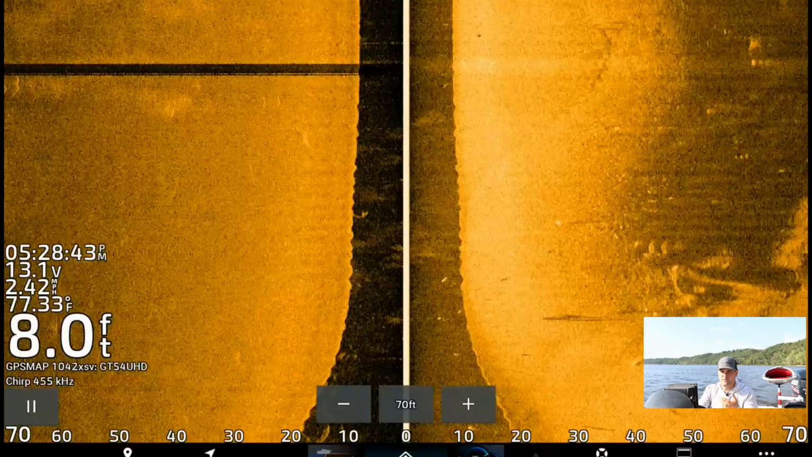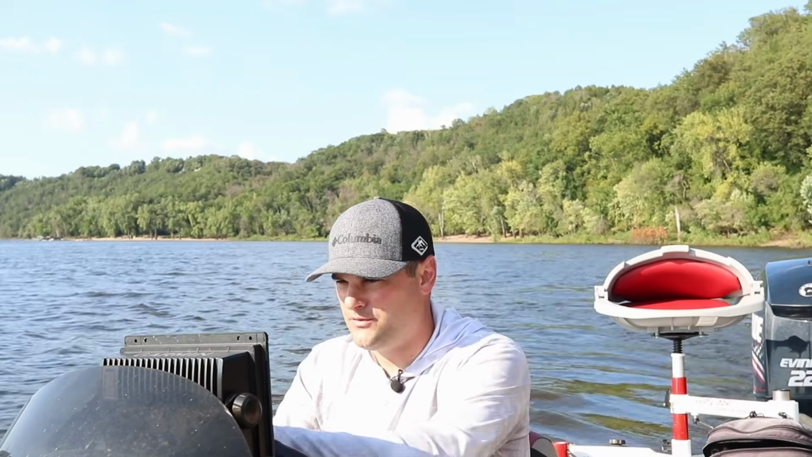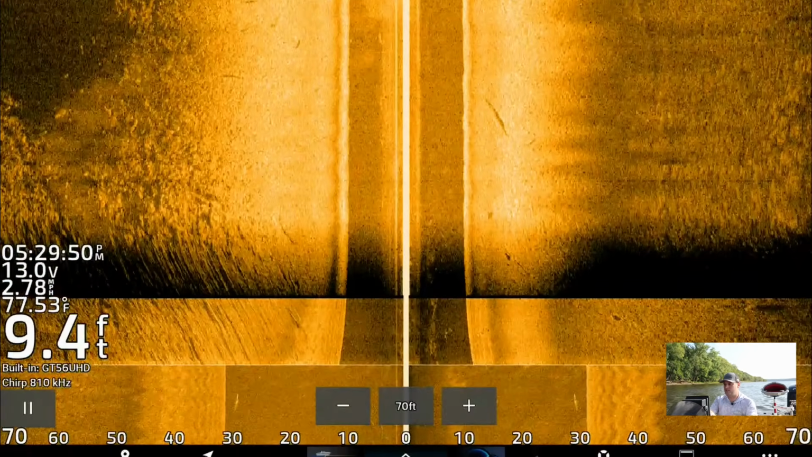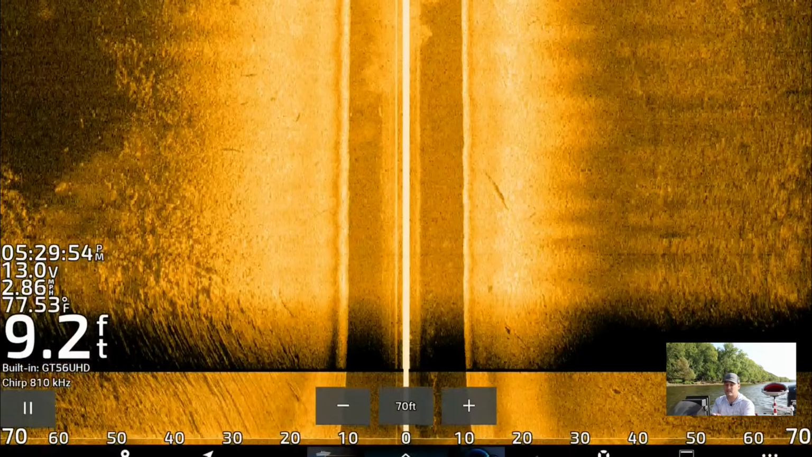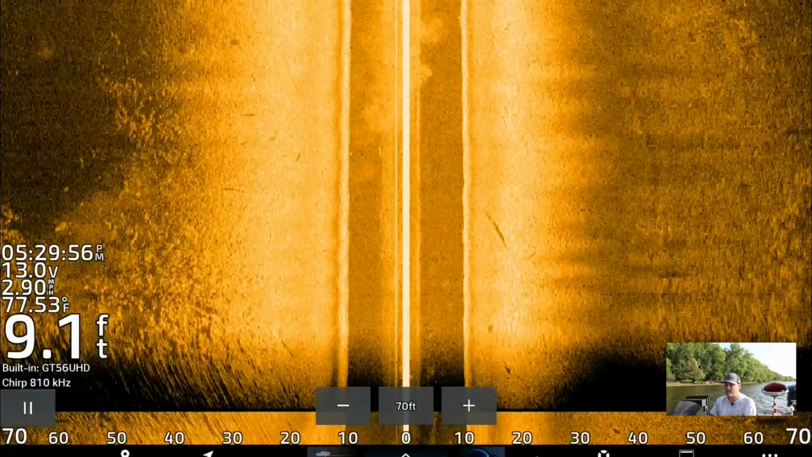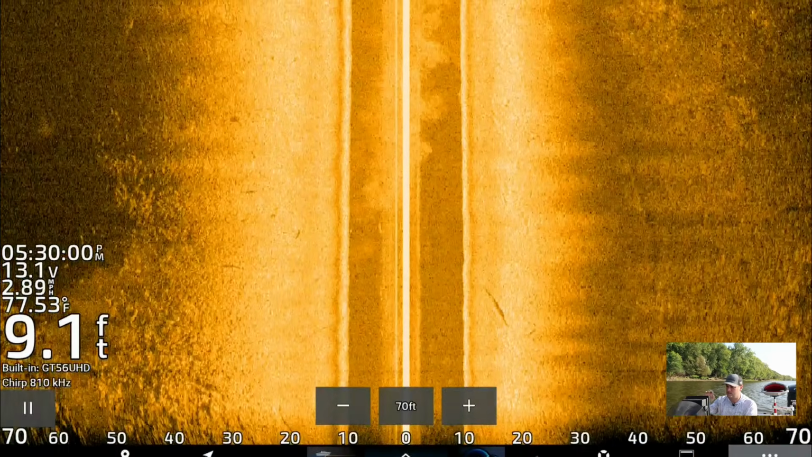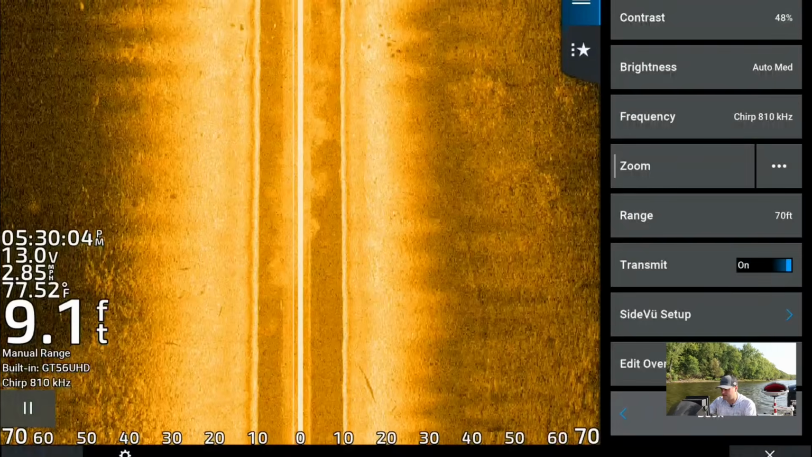I'm going to circle back around. I'm going to turn this up to, I'm actually going to run 800 kilohertz on the GT56 just to show you the difference in frequency. Now I'm going to run about that 800 kilohertz frequency, which would be the second highest on the GT54. Again, both units, side imaging wise, can run up to 1.1, 1.2 megahertz. The big difference is the down imaging. I need to change this down a touch.